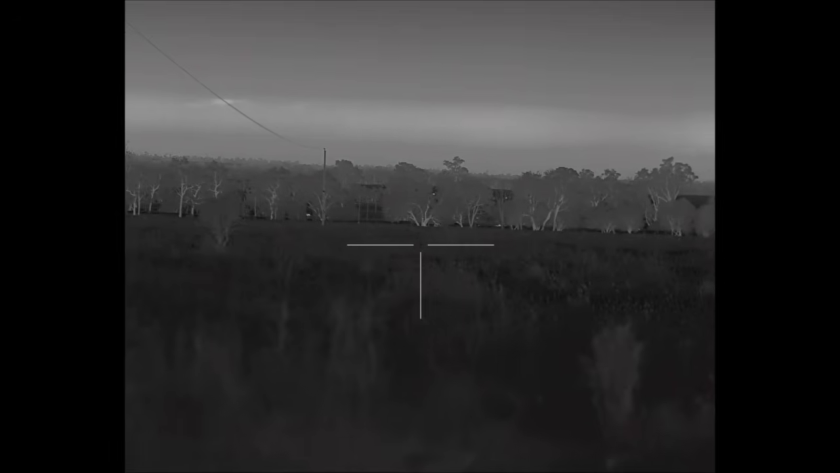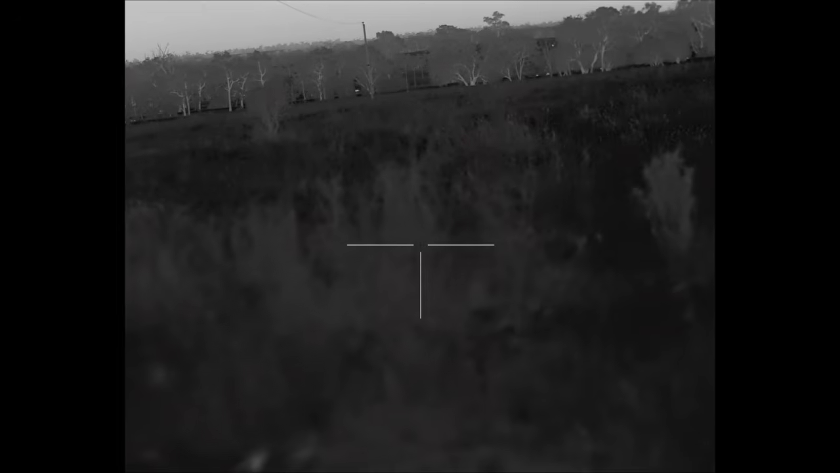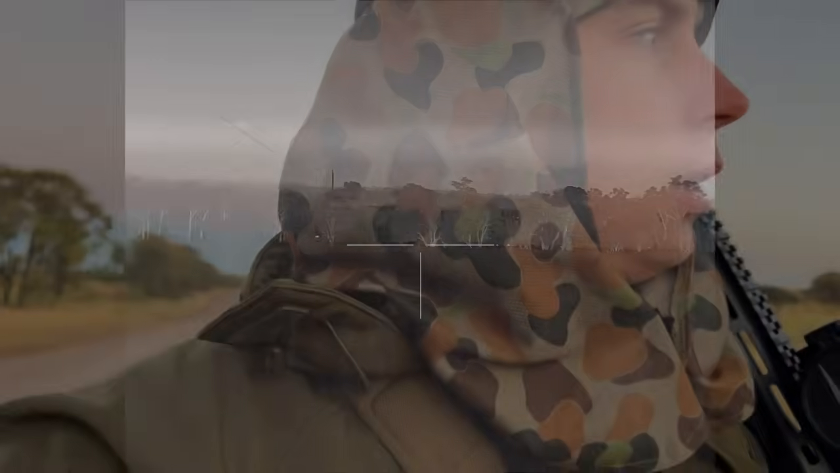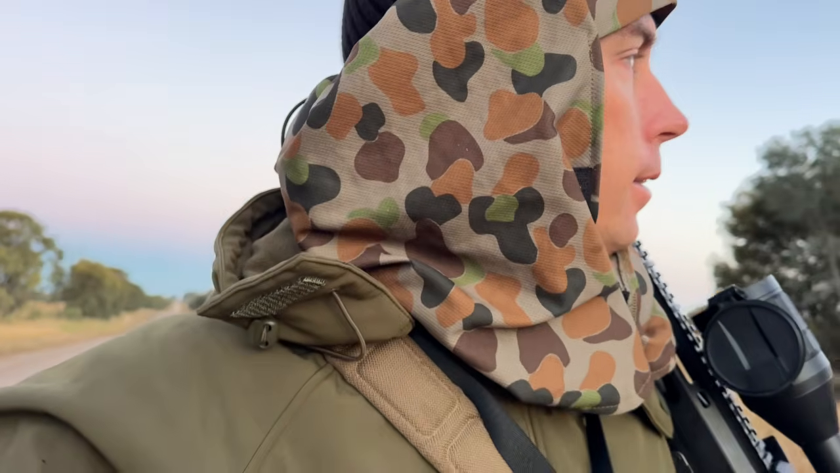Give it a go. I had a few howls at them a few times, but they didn't want to commit to coming for some reason. So maybe you just need to do just lone howls.